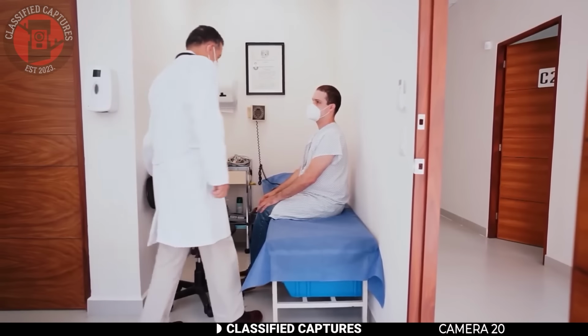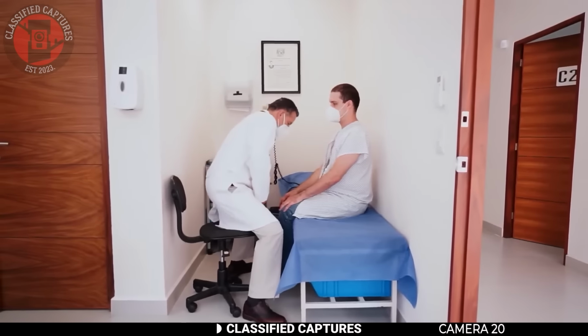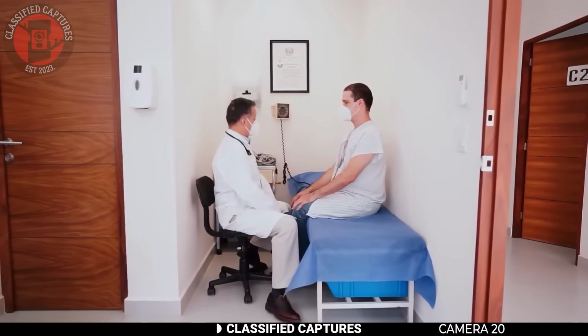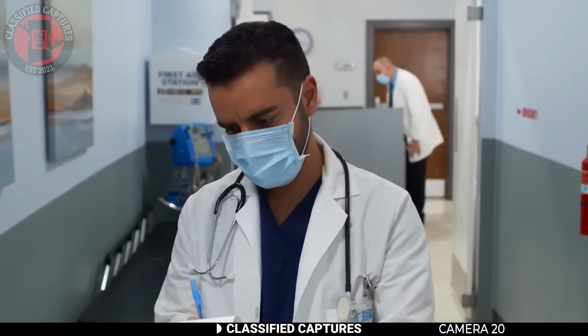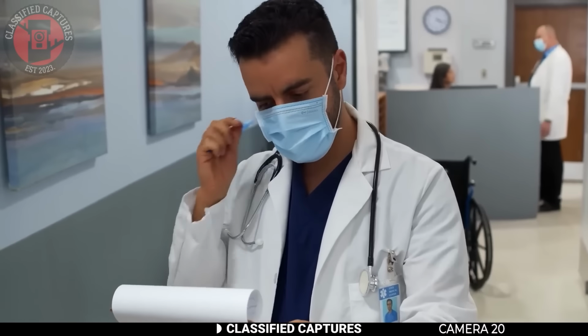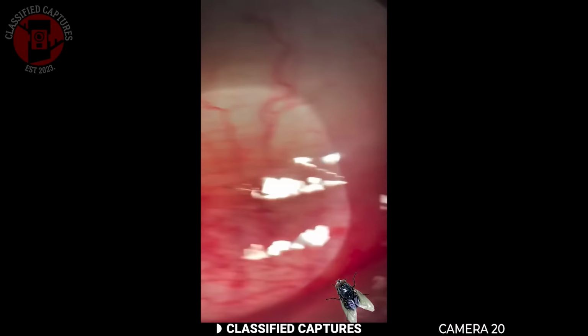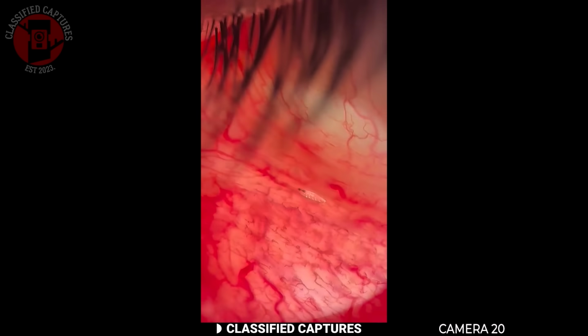A patient went to the doctor after complaining that their eye had been itching and irritating them for days. At first, it sounded like a simple infection or maybe an allergy, but when the doctor placed a sample under the microscope, what they discovered was enough to make anyone shudder. Slithering within the tissue of the eye were tiny worms wriggling and moving around.